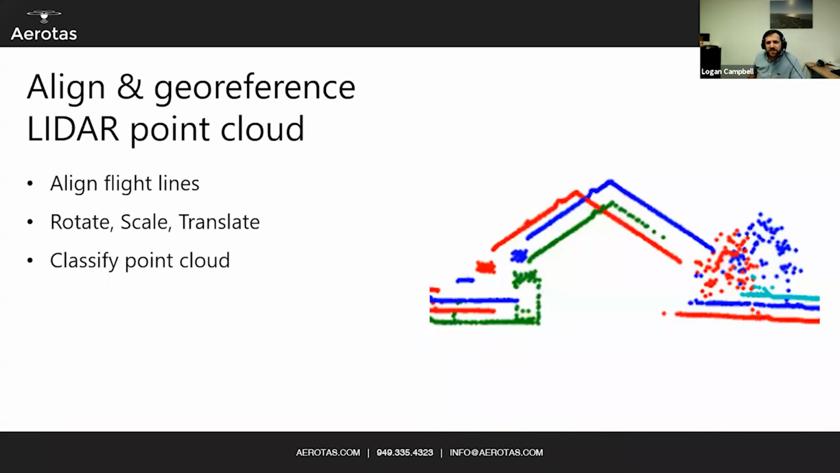With LiDAR, you have some different steps. You have to align and georeference your point cloud. Your flight lines may not always line up perfectly from swath to swath, or from the west side of a project to the east side of the project where you had to move the base station and re-georeference it. You need to align your project. You need to then translate your project to make it align properly with your coordinate system. So if you are working in WGS84, sure, you can use the raw output, but most surveyors are going to be localizing to specific and known benchmarks. So you're going to have to localize your project by rotating, scaling, translating it to actually match with your known benchmarks and with all of your existing project data.